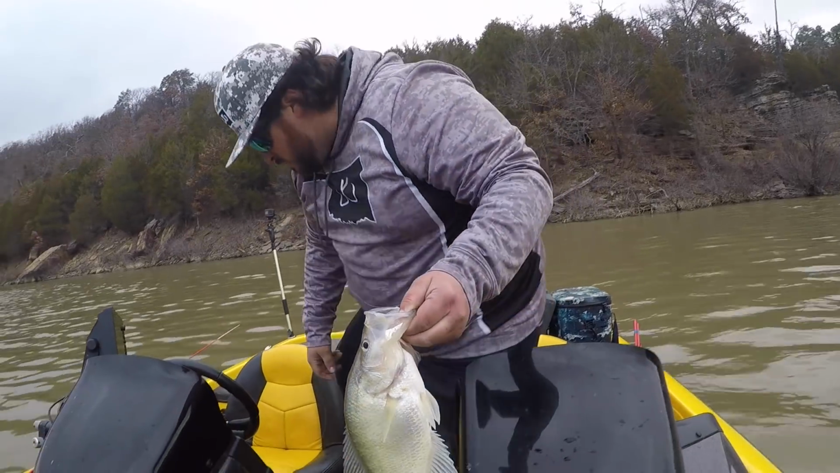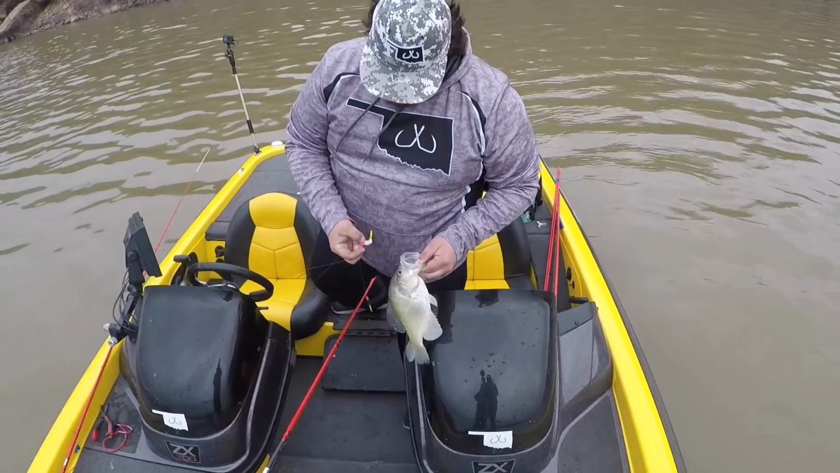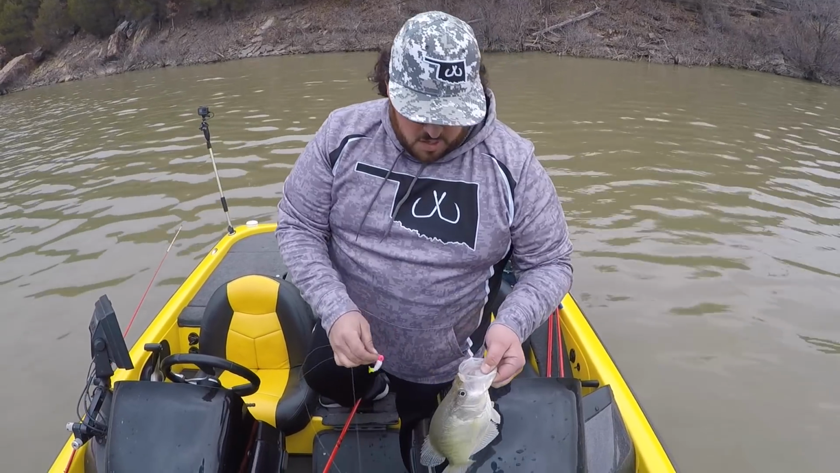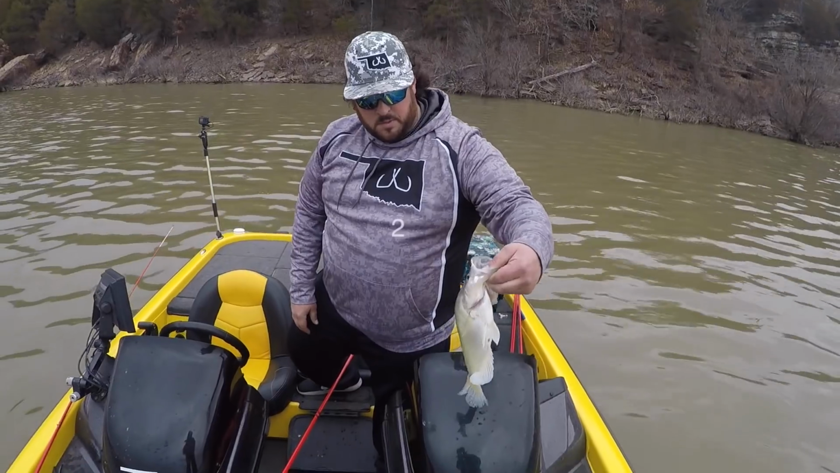That is a hog. That's a 2-pounder right there. Yeah, that is a 2-pounder. What'd you catch that one on? Beaver bottom bone mill, pro-built jig head, on the slab swinger. That is a toad. That's a good one right there.